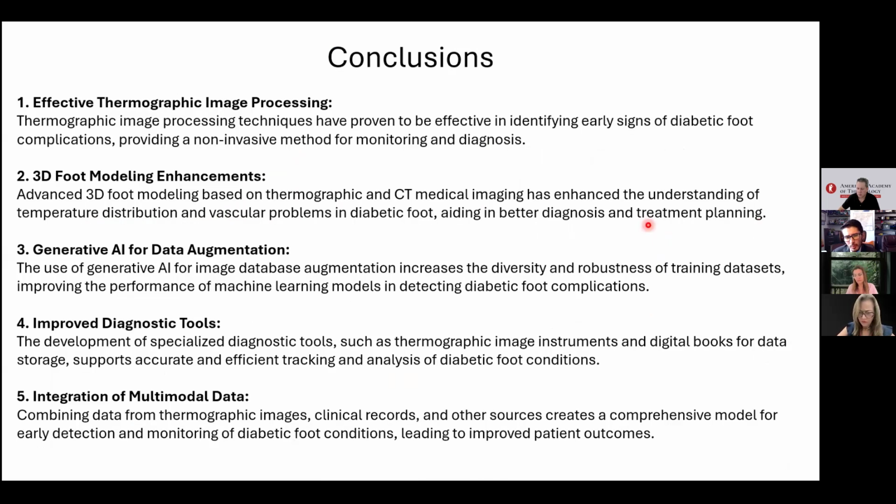Our conclusions from our research team are that effective thermographic image processing can lead to effective identification of early signs of these complications, providing a non-invasive method for monitoring and diagnosis. Also, because we are working on 3D modeling, our modeling based not only on thermography but also computational tomography can give us a better understanding of temperature distribution and maybe vascular problems in the diabetic foot, and so maybe can also give a better diagnosis and treatment planning.